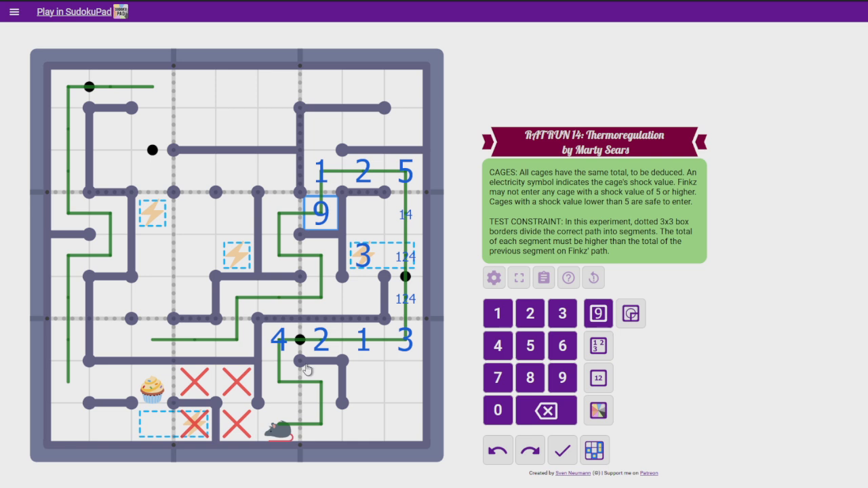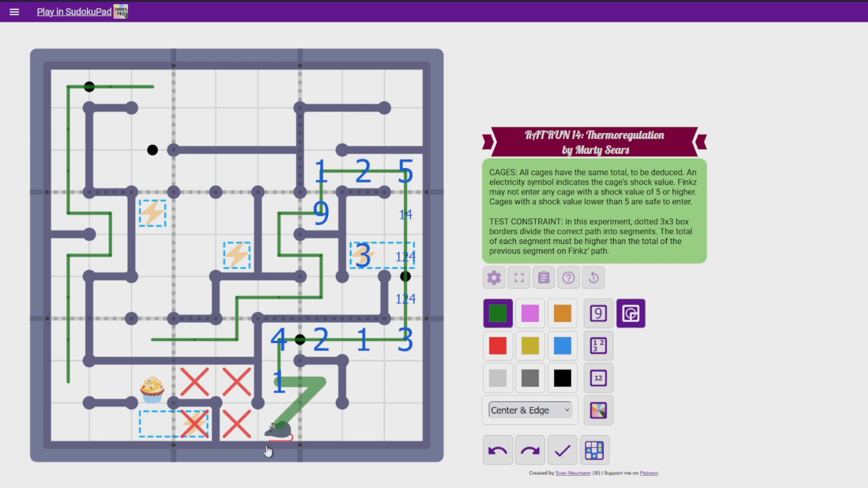Now, this must be a 1. Because if it was a 2, then it would be too high. So this is a 1. This now must add up to 4 or 3. It can't add up to 3 because it can't be 1, 2. Wait, did I break it? This adds up to 5. Oh, I didn't break it. It's just I didn't realize this could happen. Which I think now means that's what's gonna have to happen. Because now, if... well, either that or that is gonna happen, is what I'm thinking.